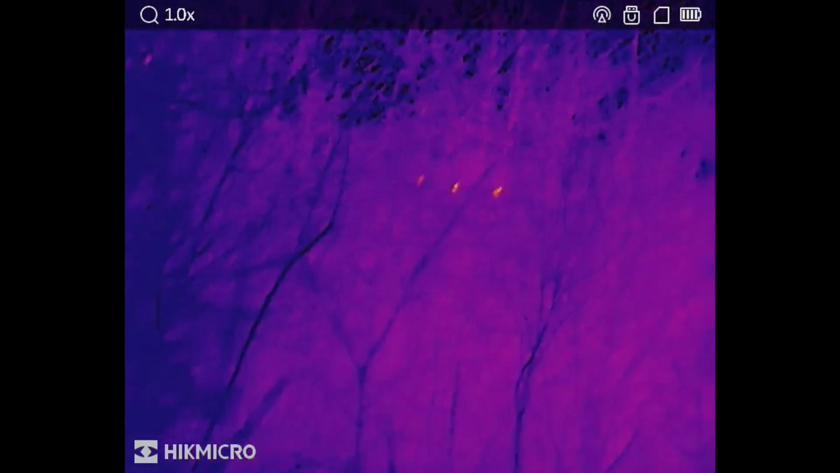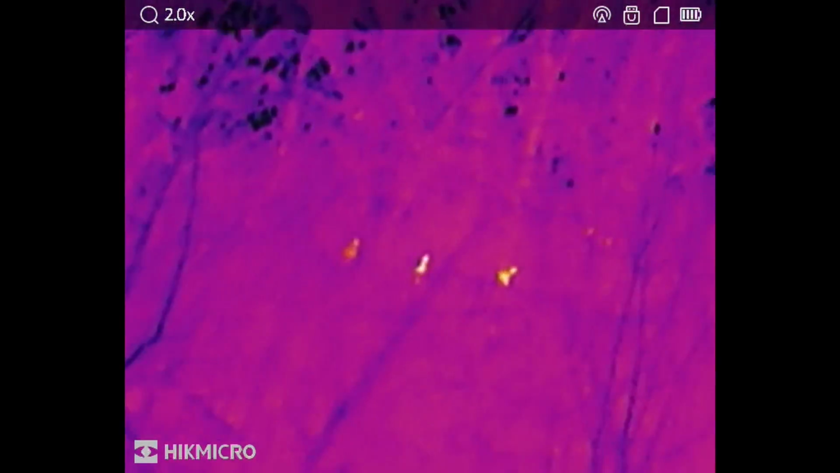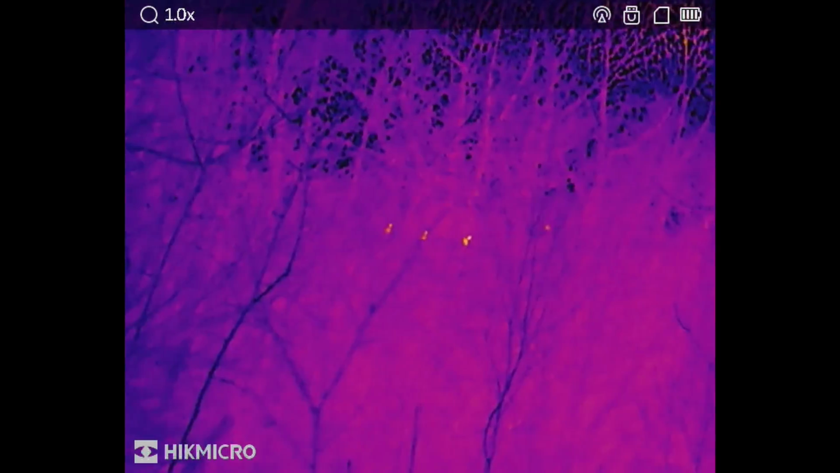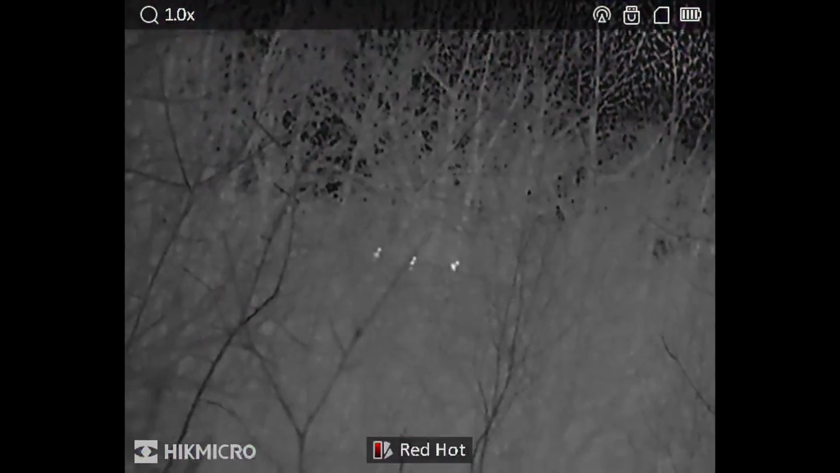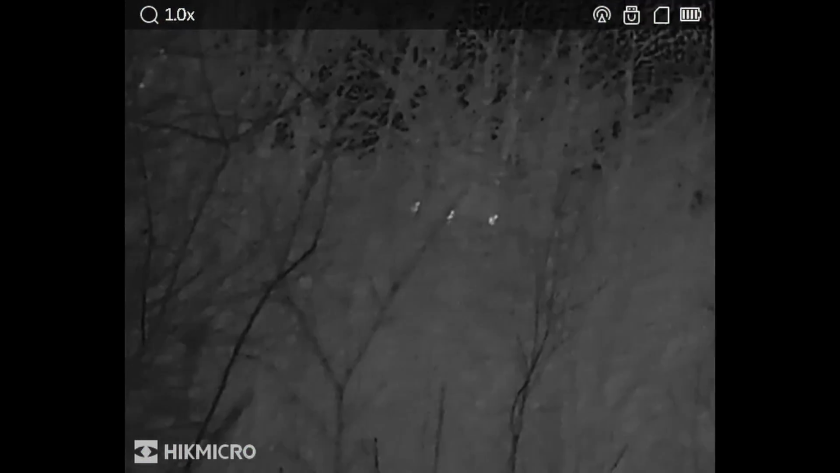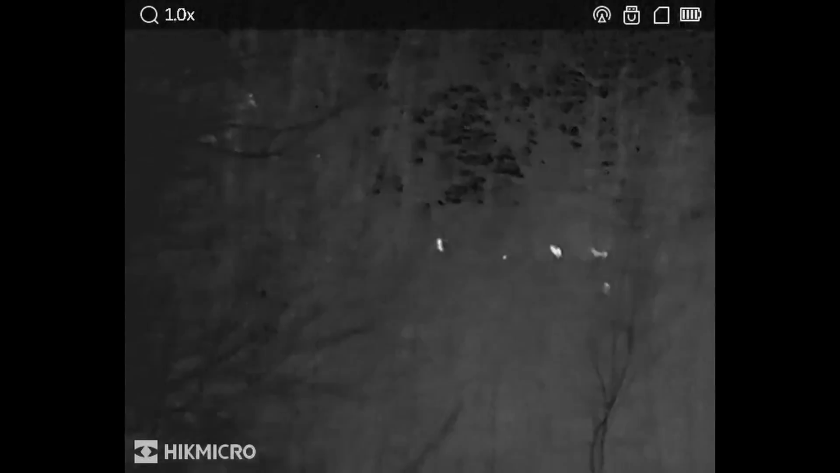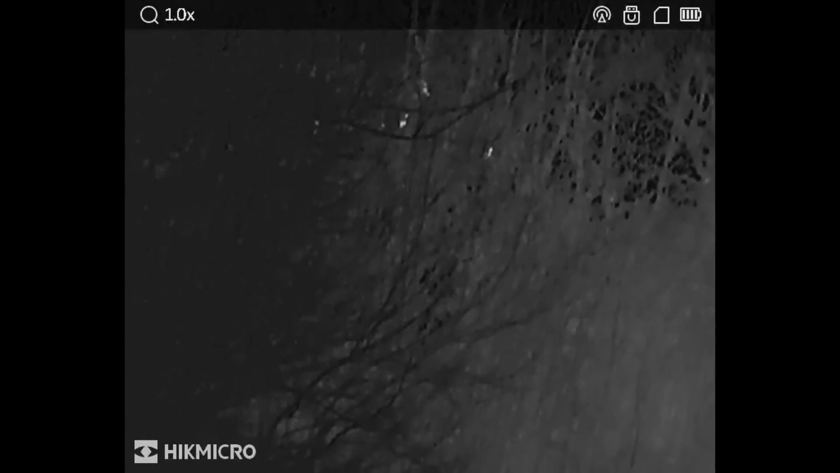So let's keep moving. So it looks like right here, if I can zoom in, we've got a couple of birds. You see their heat signatures. So you can see that they are white hot. So see if we move a little closer. And if they decide to move, I'm going to try and walk with this. Yeah, wow. There is loads of them in there.